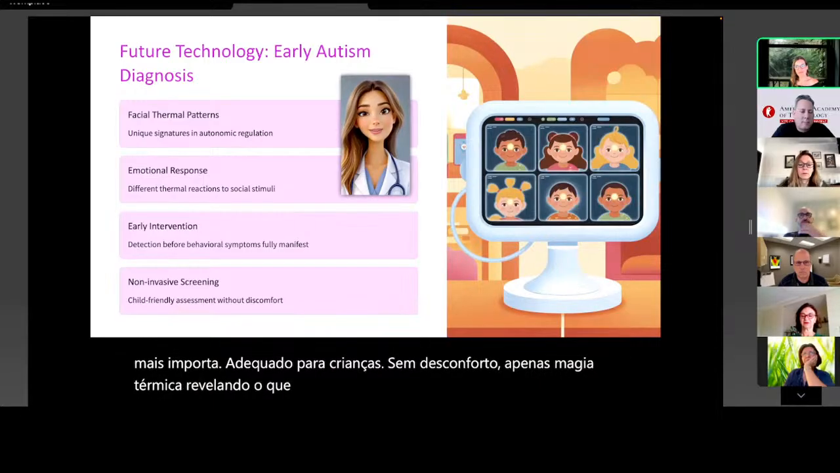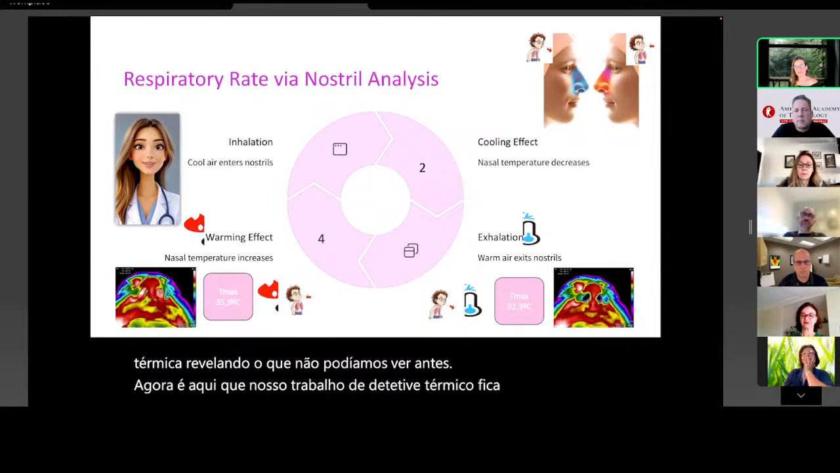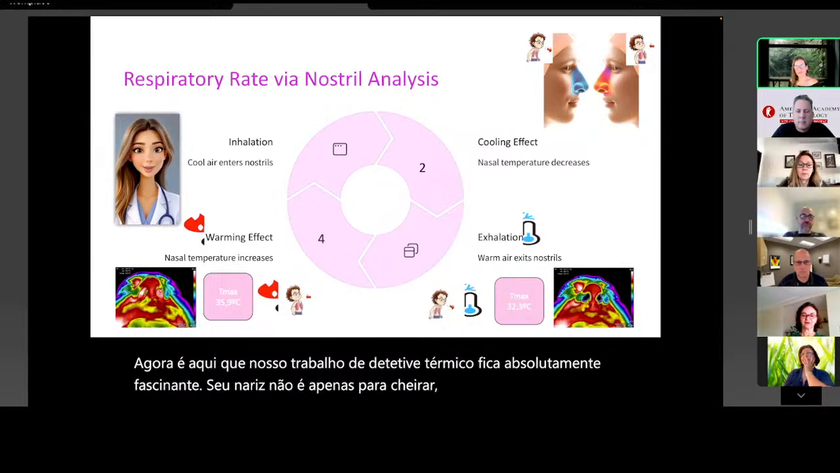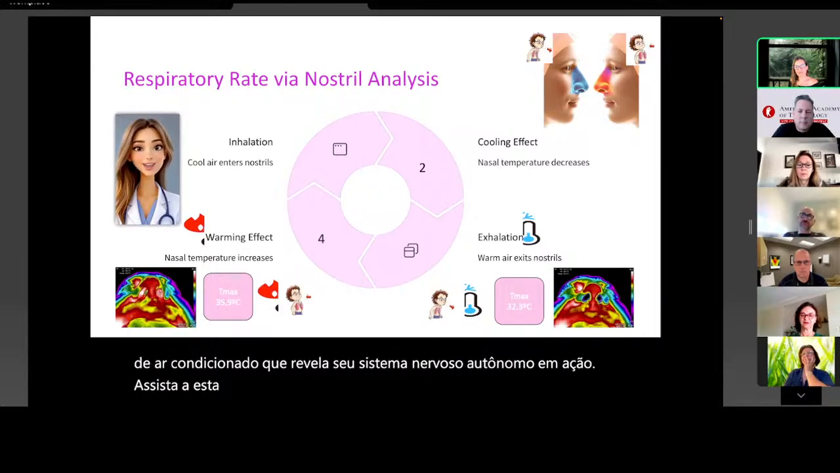Now here's where thermal detective work gets absolutely fascinating. Your nose isn't just for smelling. It's a sophisticated air conditioning system that reveals your autonomic nervous system in action. Watch this thermal respiratory cycle. During inhalation, cool air enters the nostrils. You can see the blue thermal signature as fresh air flows in. Then comes the cooling effect. Nasal temperature decreases as that cool air passes through.